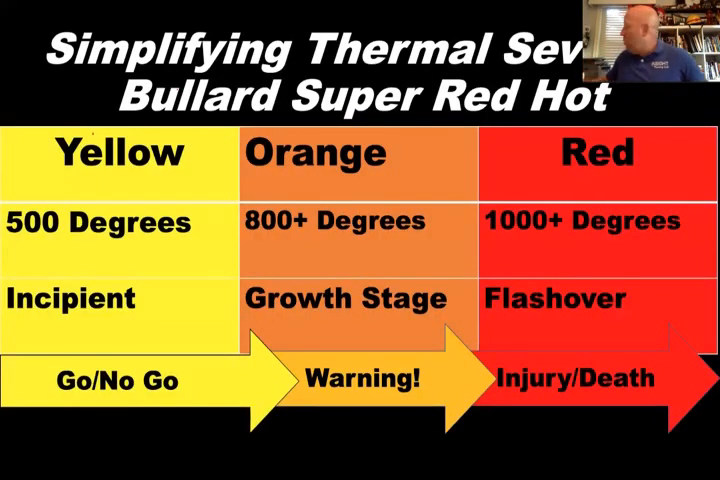And here's the other thing about Bullard. They haven't changed their color palette in 15 years. This is where I argue with them a little bit. They don't show any color till 500 degrees. That's too late in our environment, ladies and gentlemen. When you're looking at our PPE and the contents in our home that start off-gassing at 200 degrees, it's too late. And firefighters don't respond to grayscale. And I'll show you why.